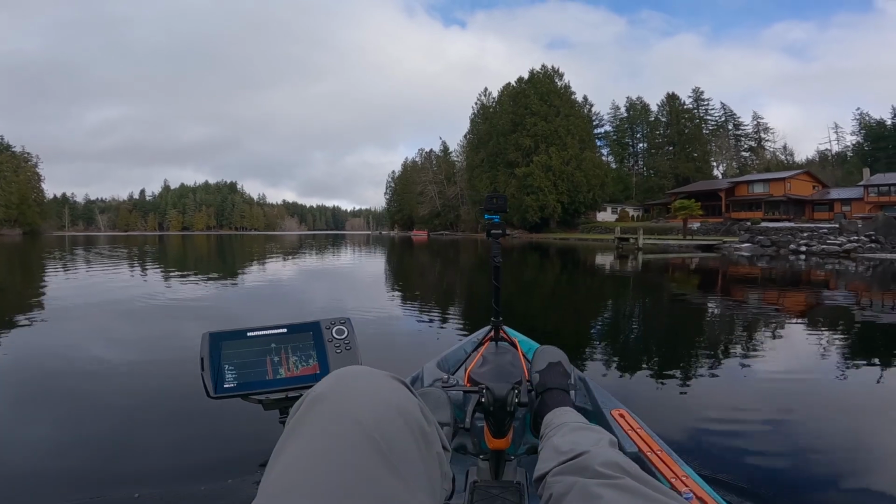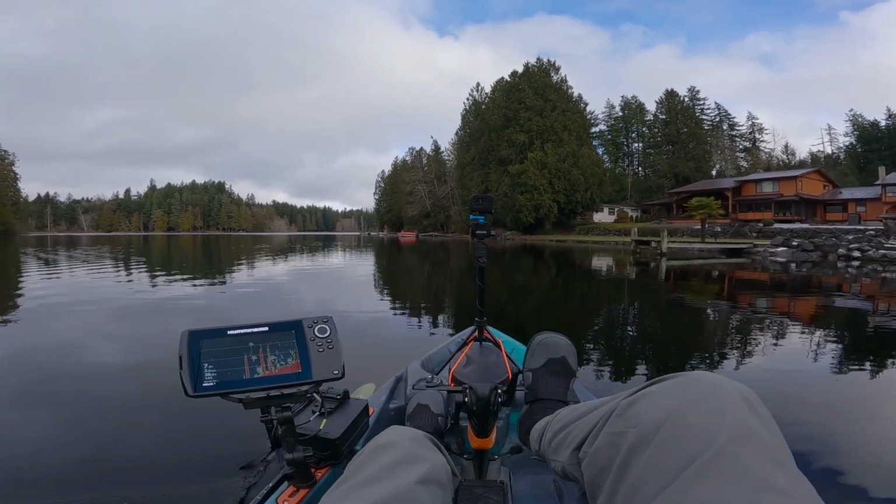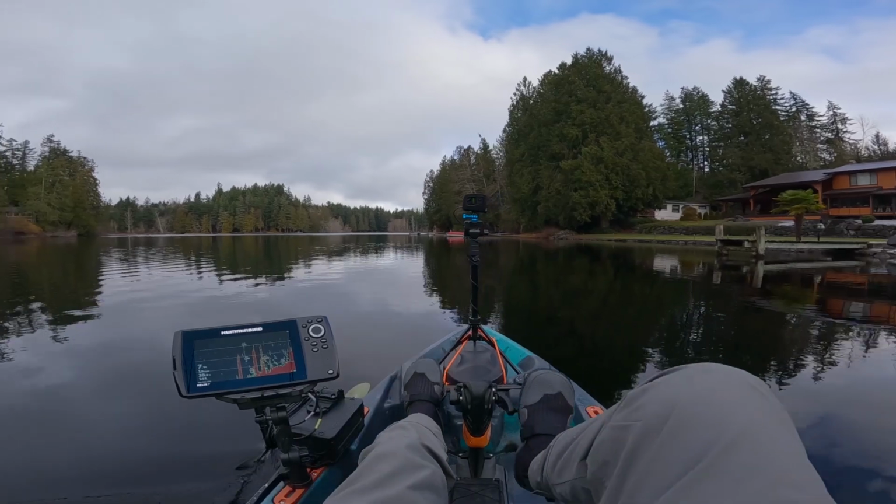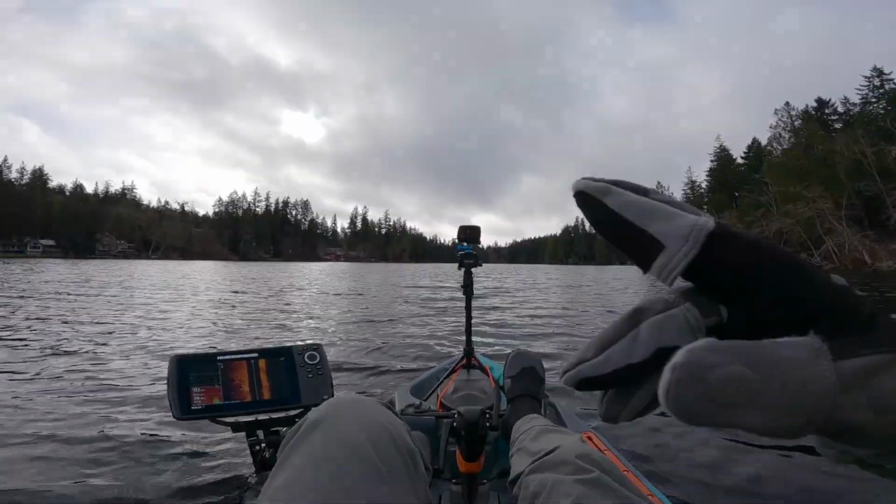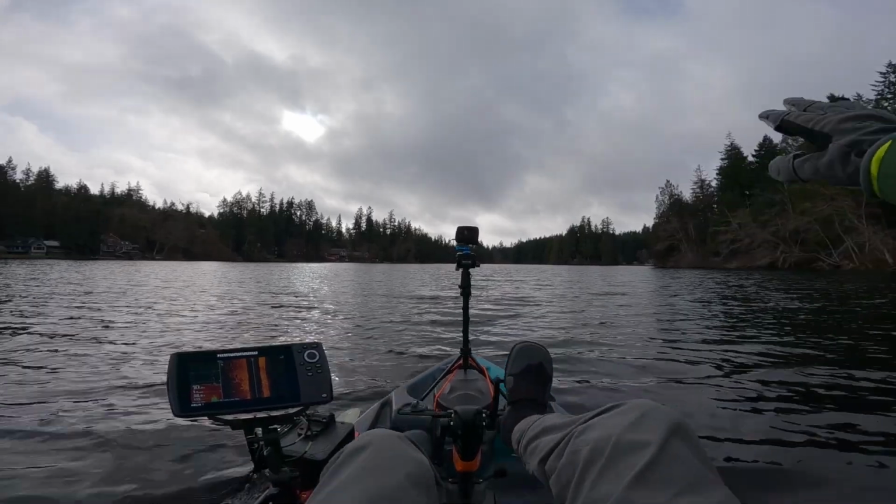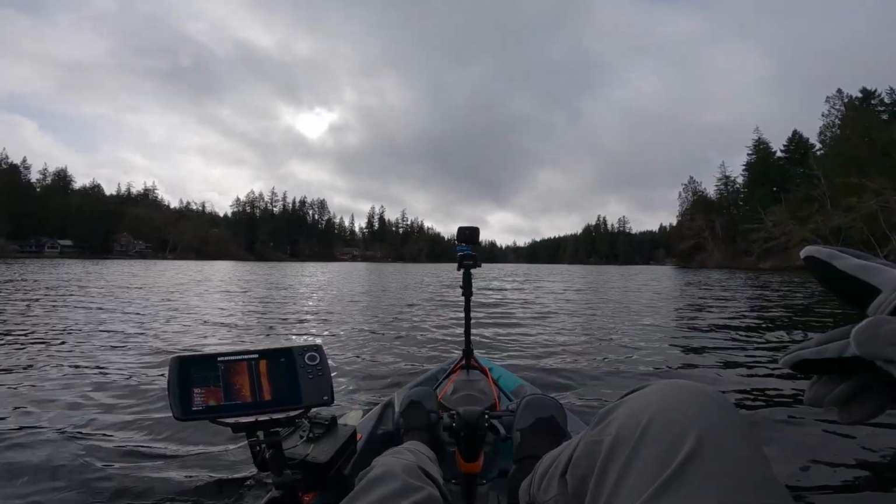Try to sneak through here as quietly as possible, and then yeah, we're gonna come back to this in a little bit. All right, so we made our way around the whole edge of the lake over here. There's still some stuff over on that side. It's kind of frozen over there though, so I think we got our hint of where the fish are.